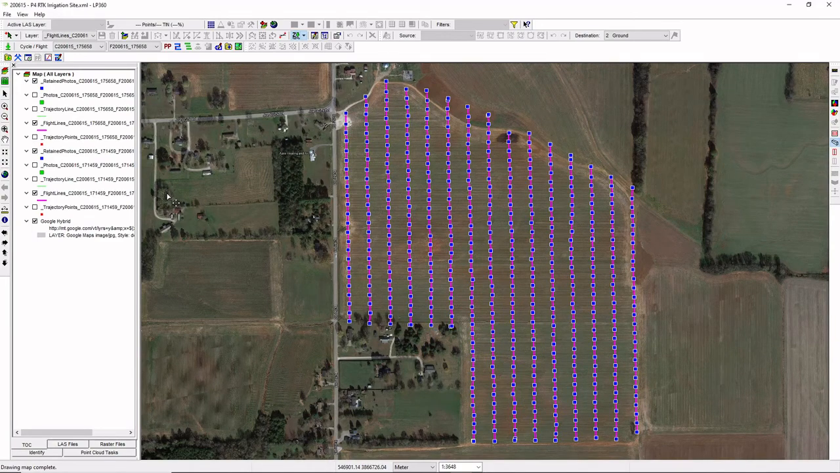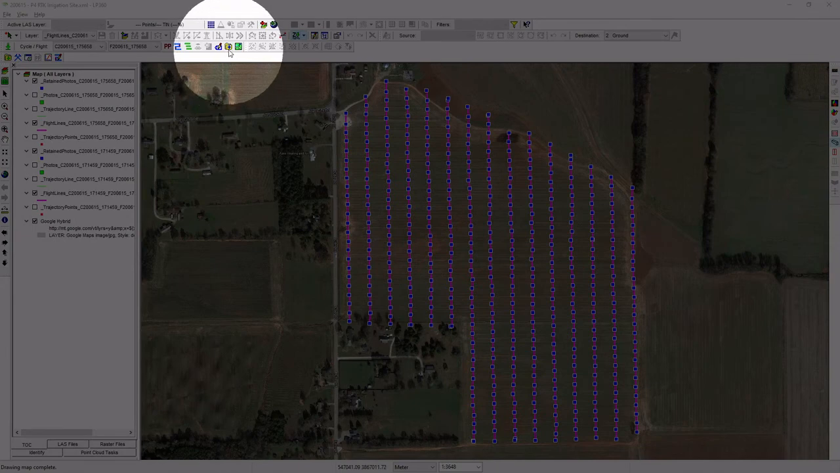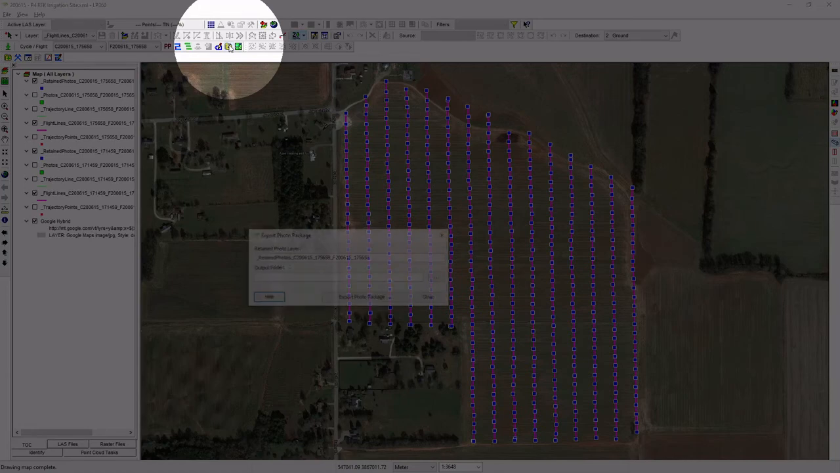Now, because I've got multiple flights in my project, I do have to run this step for each flight, but what the software will do is combine those into a single export package folder, essentially, that we can then use when we drive Metashape. So it's a very simple tool to use. It's this tool right here, which is the export photo package option. Just click that and it'll bring up the dialog for me.